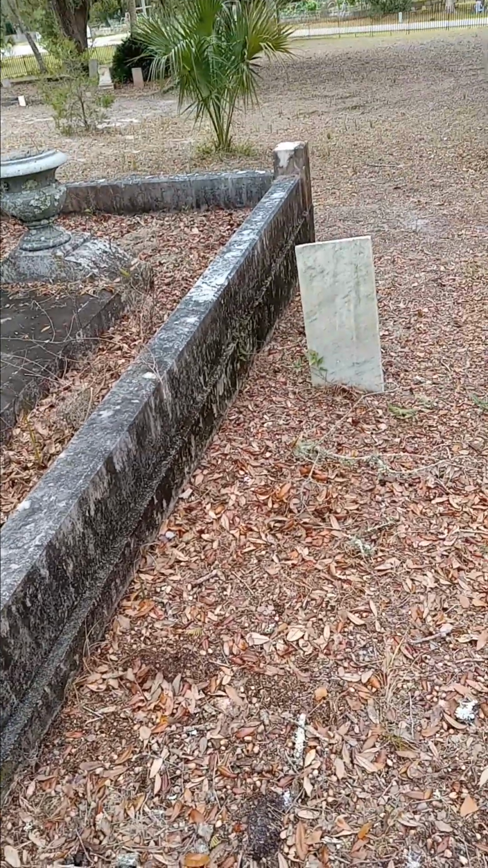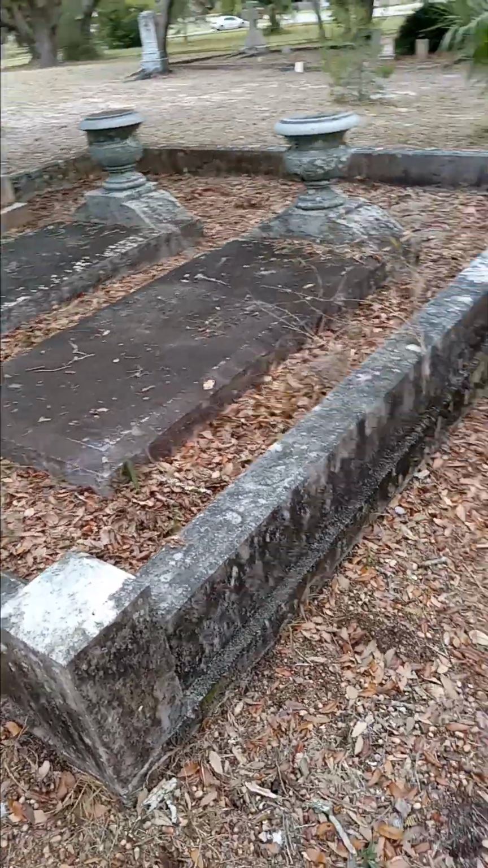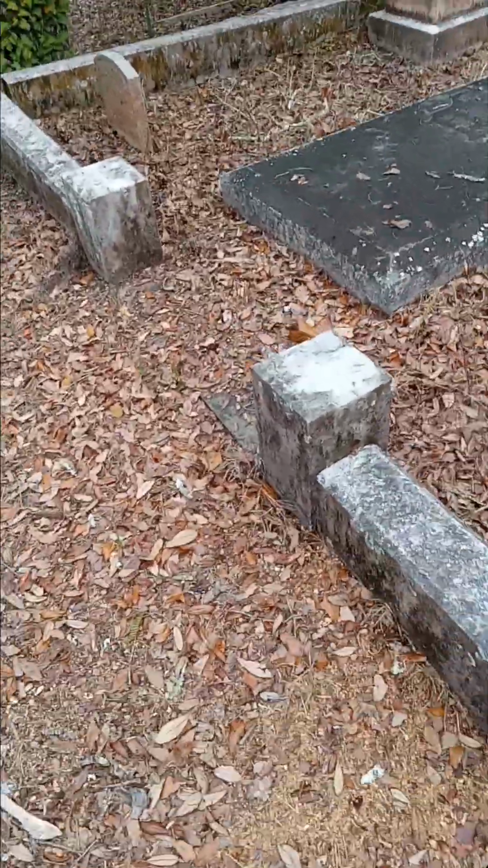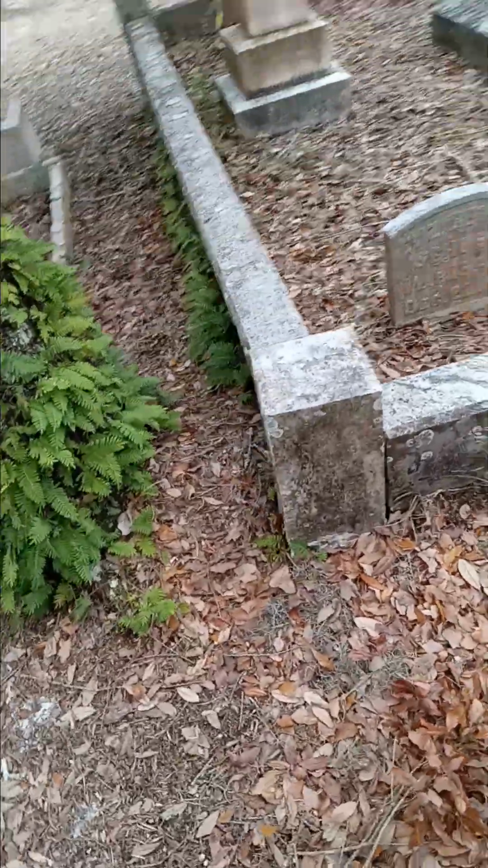Now, see, this is very well kept. It was on a hill when they made it level at the top of the grave cradles here. But it's definitely on an incline, where there's probably at least a 15-degree angle, maybe more.